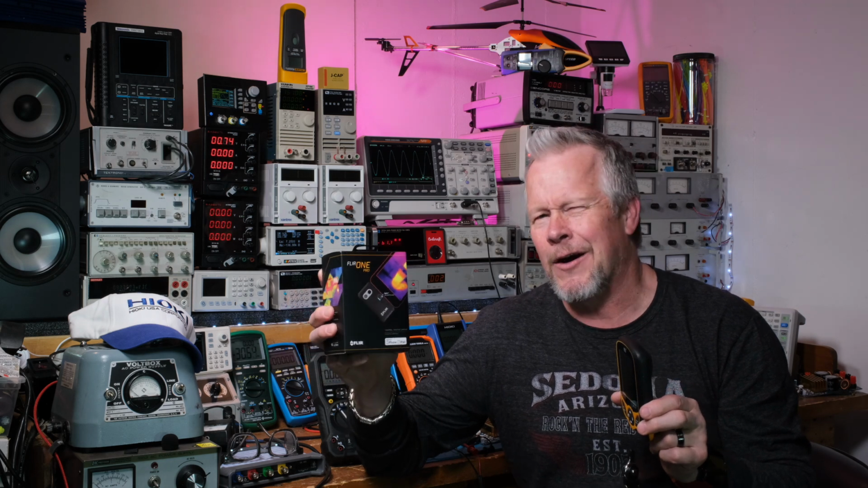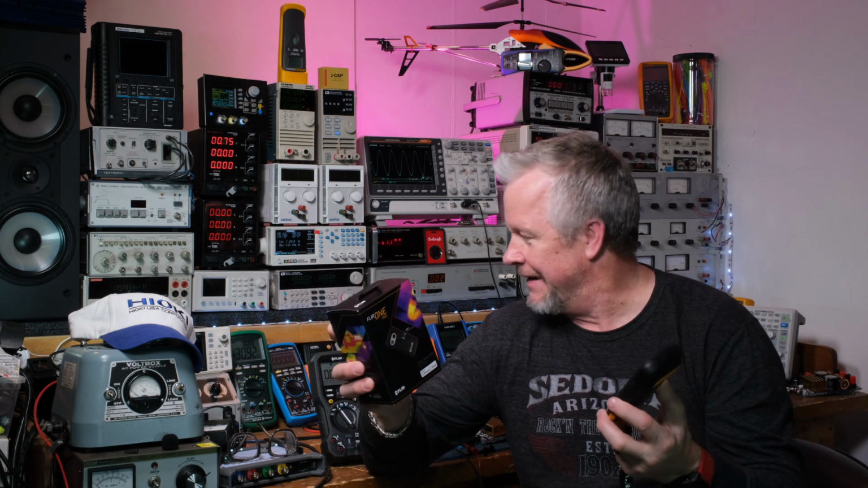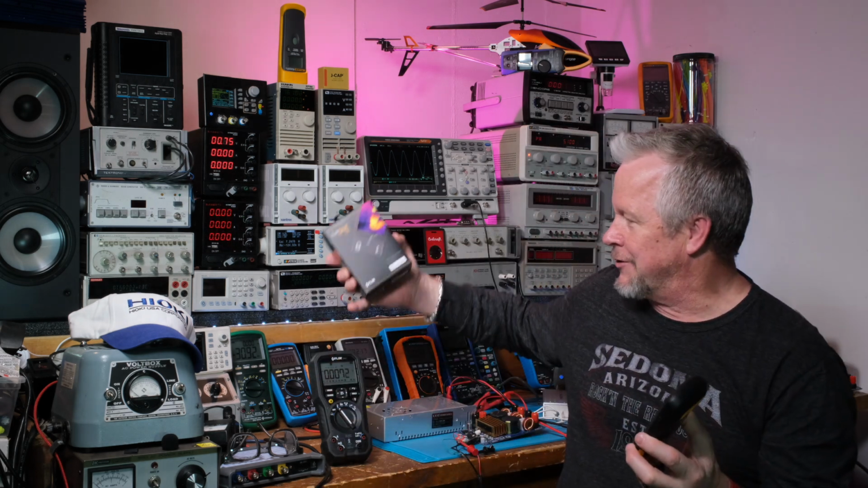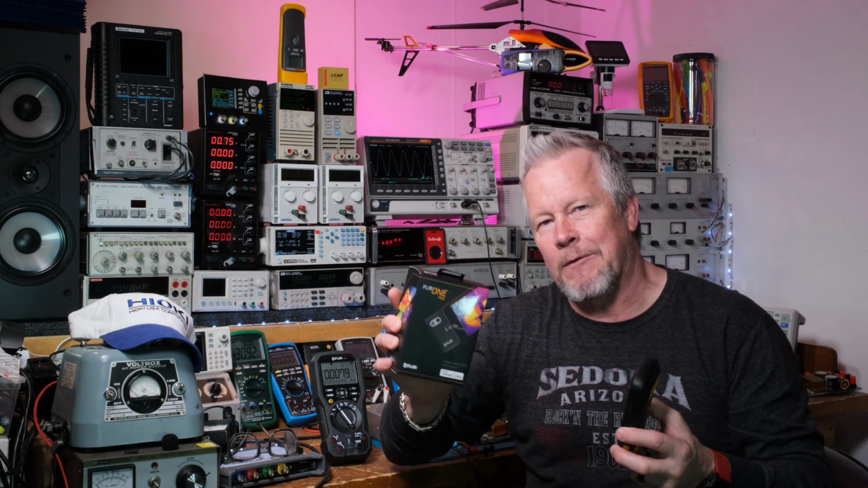Now, FLIR, if you don't know who they are, they've been doing FLIR cameras or IR cameras for a long time. They're arguably the best in the market, the leader in the market, I should say. Now, they also make multimeters. I got this one back here. Some multimeters have the FLIR camera built in. They cost a little bit more money, and I just wanted to get a FLIR multimeter, high-end multimeter, really cool. I've done a review on that. I'll put the link down below.